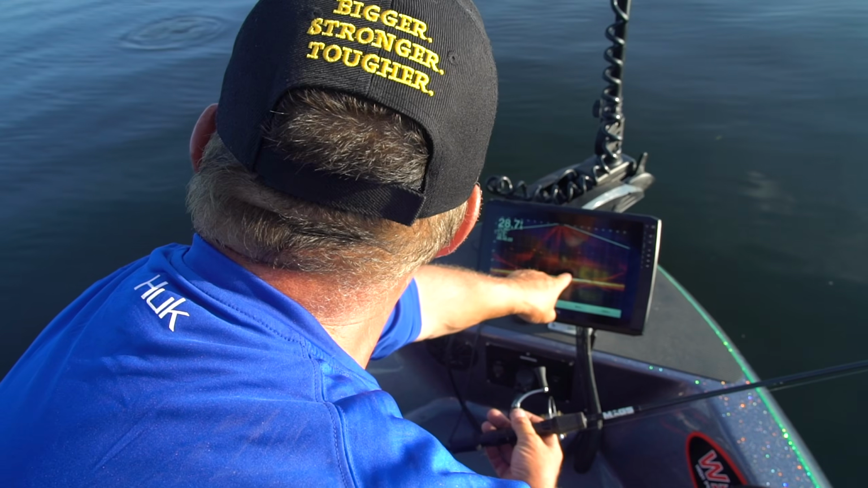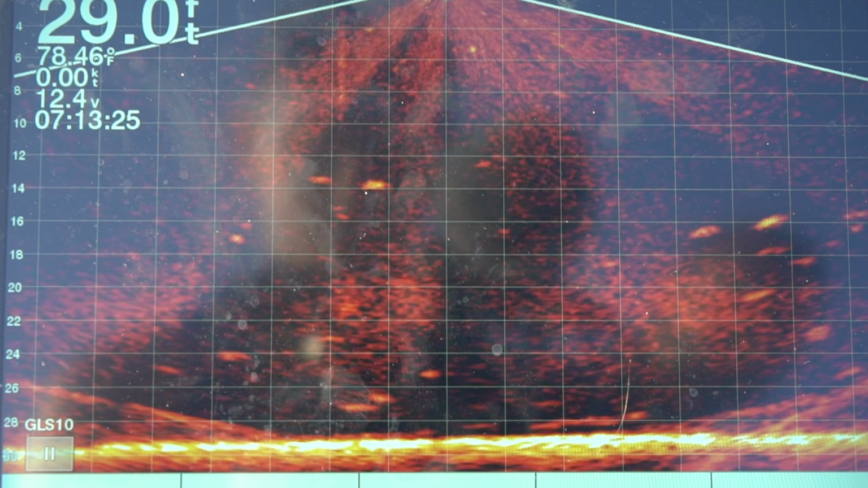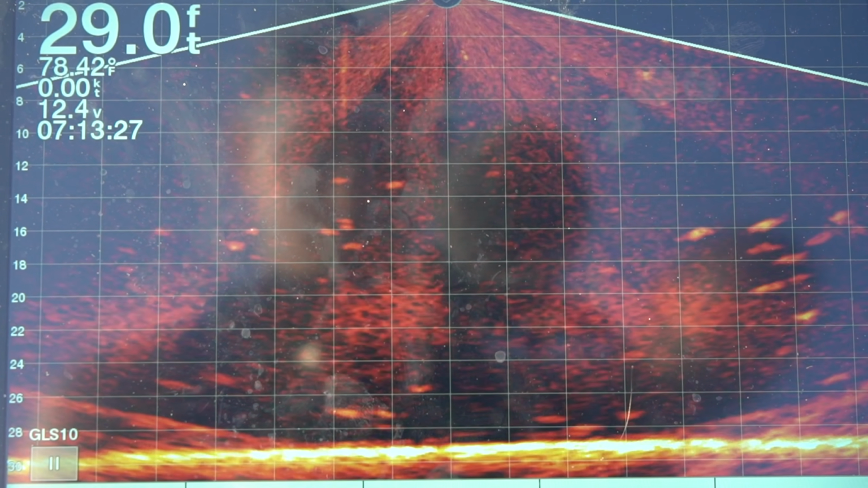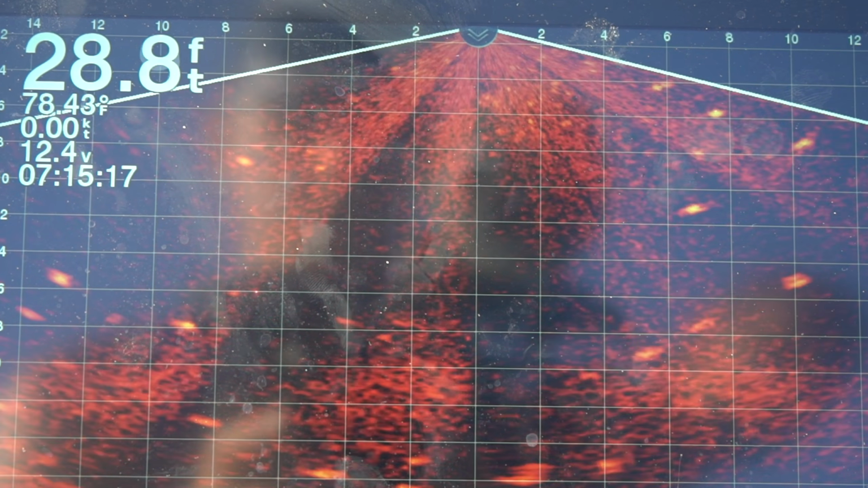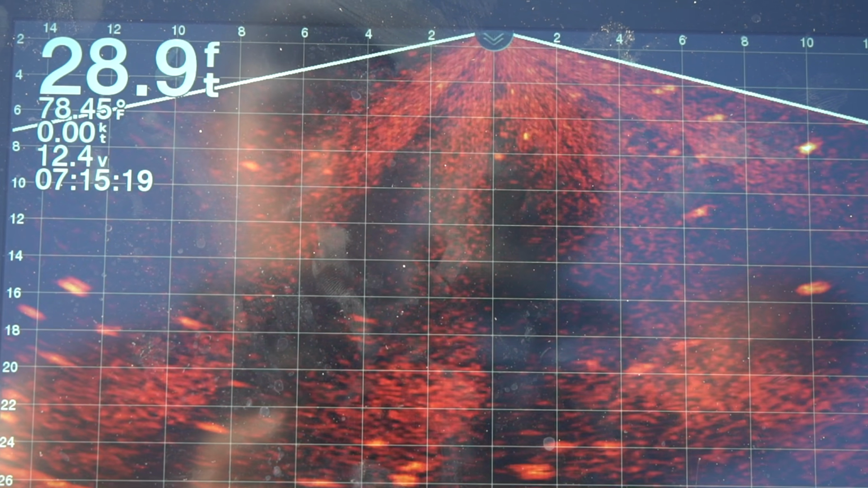Here now we're starting to mark some fish a little bit lower. And as soon as I get into them a little bit thicker, I'm gonna stop and spot lock us. But definitely it saves you a lot of time. And it's interesting to be able to see the fish come up and see how they react to that bait too. Again, these are all fish. There's a pile of them right over here.